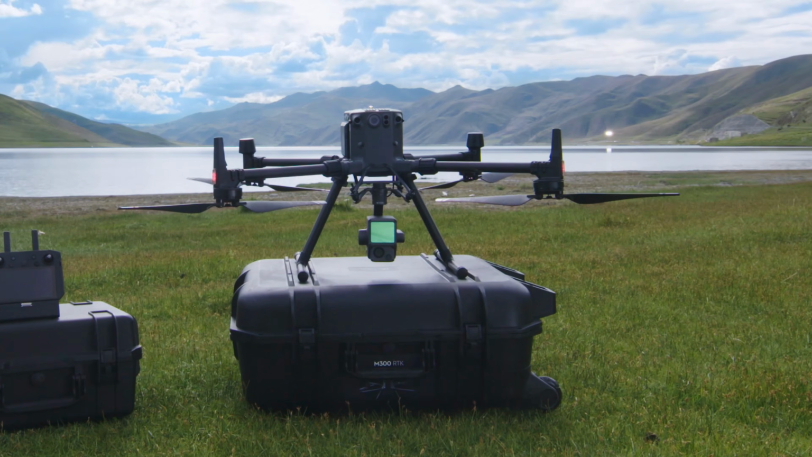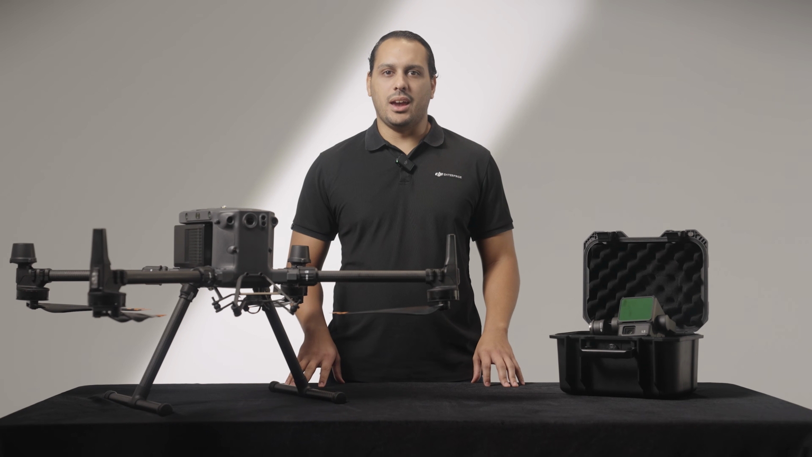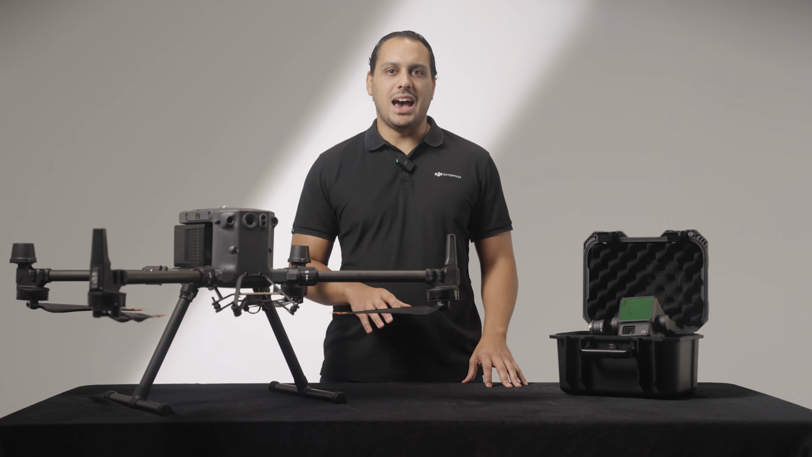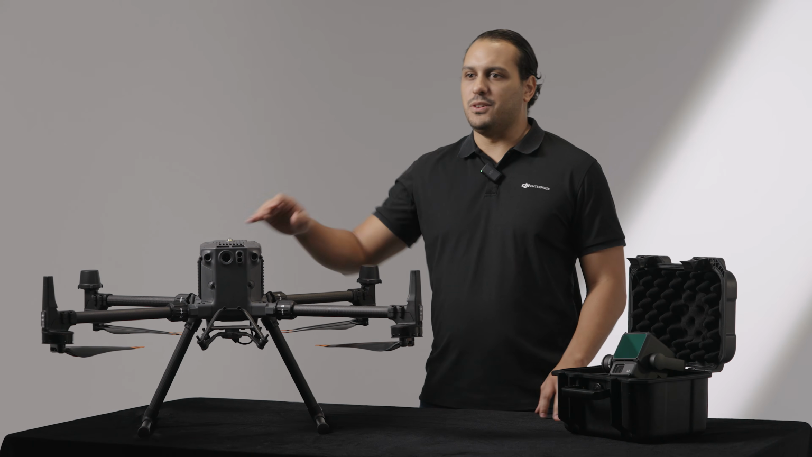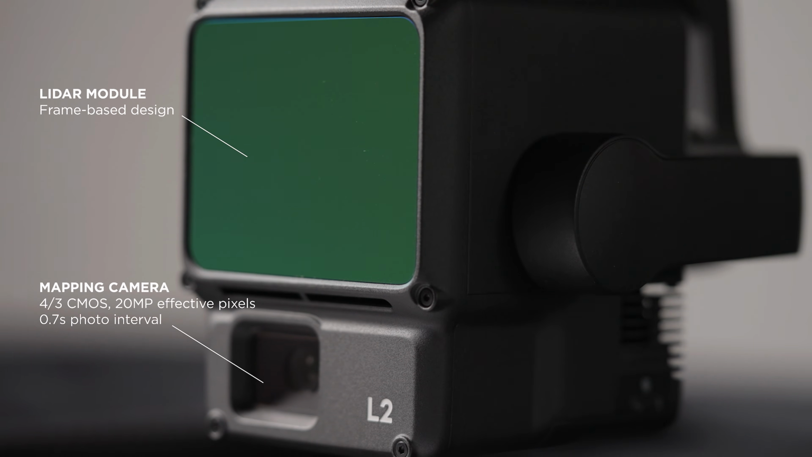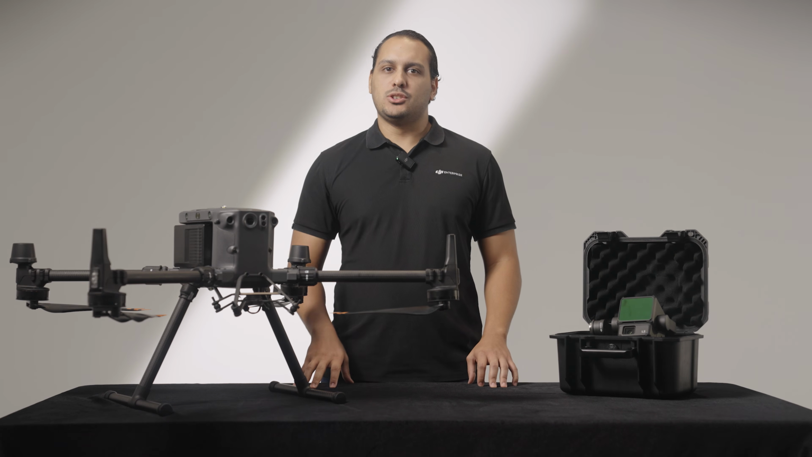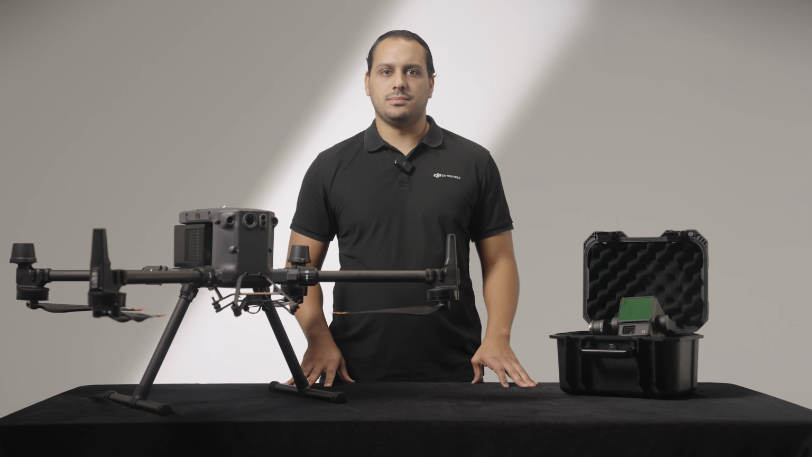Back in 2020, DJI introduced its first integrated LiDAR system, the Zenmuse L1. Now we're excited to introduce the Zenmuse L2, our latest highly integrated LiDAR system designed for the Matrice 300 and the Matrice 350. This system includes a LiDAR module, an RGB camera, and a high-accuracy IMU, all compact in a 3-axis stabilized gimbal. So let's take a closer look at what's new with this LiDAR payload.